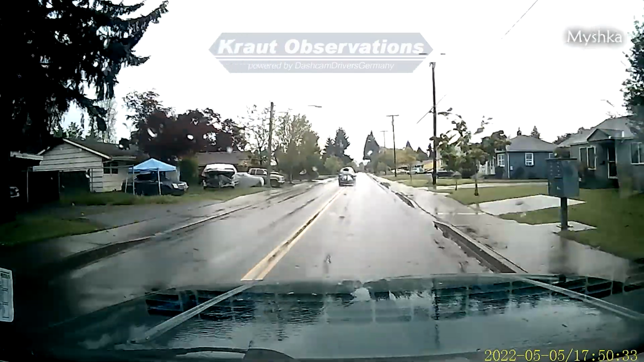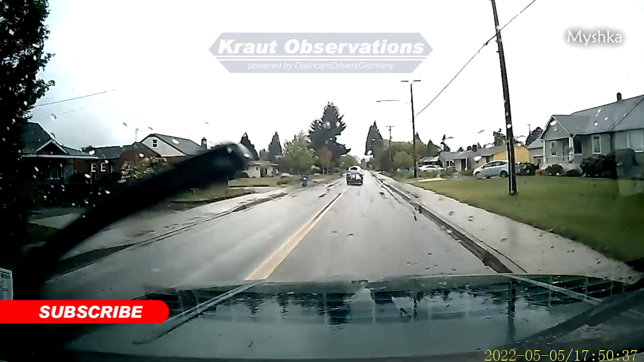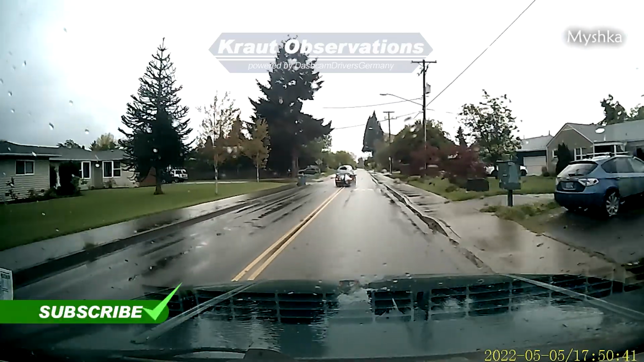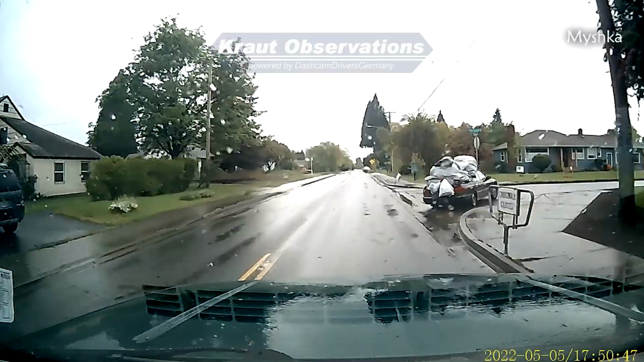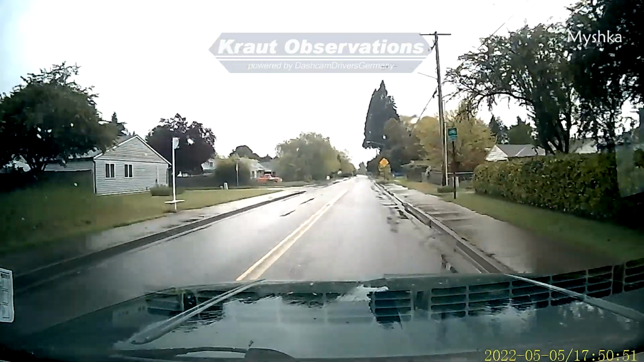And without any doubt, this car will not make any quick maneuvers. There he goes, and something tells me that this car will end up in a unity with another car at some point.